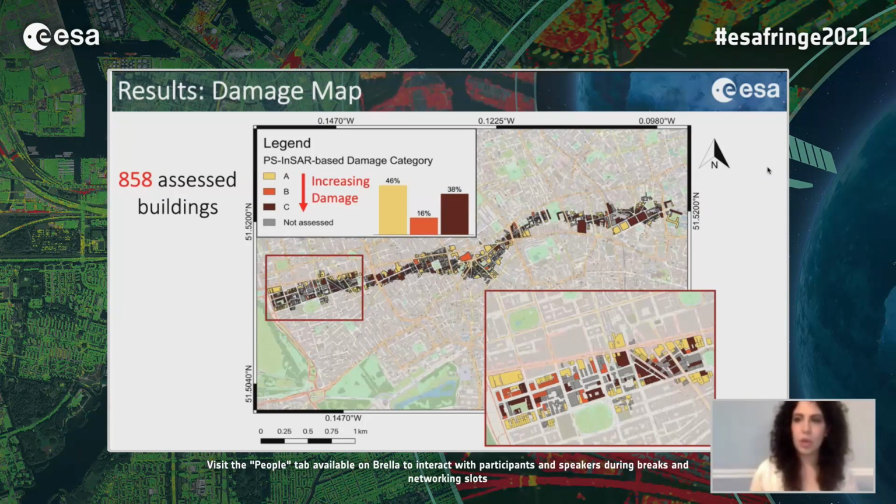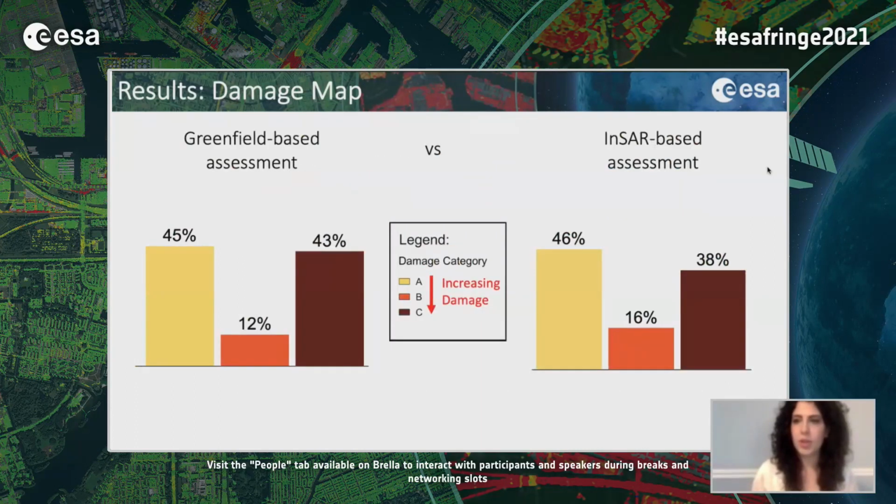In the previous slide, we saw the assessment based on the actual deformation. Now, just to give you an idea of what we would have got with the greenfield, I compared here the outcomes of the result. You can see that in the greenfield, 43% of buildings matched the highest category of damage, while with the InSAR-based assessment, when we quantify the actual settlement, 38% of buildings match that category of damage, meaning that about 5%, so about 46 buildings, were actually put in the wrong category of damage when we use the greenfield-based assessment.